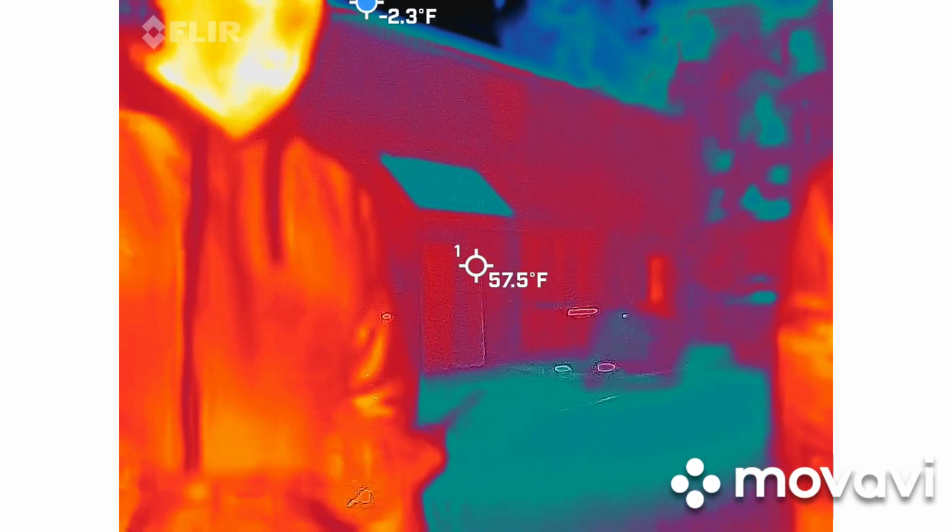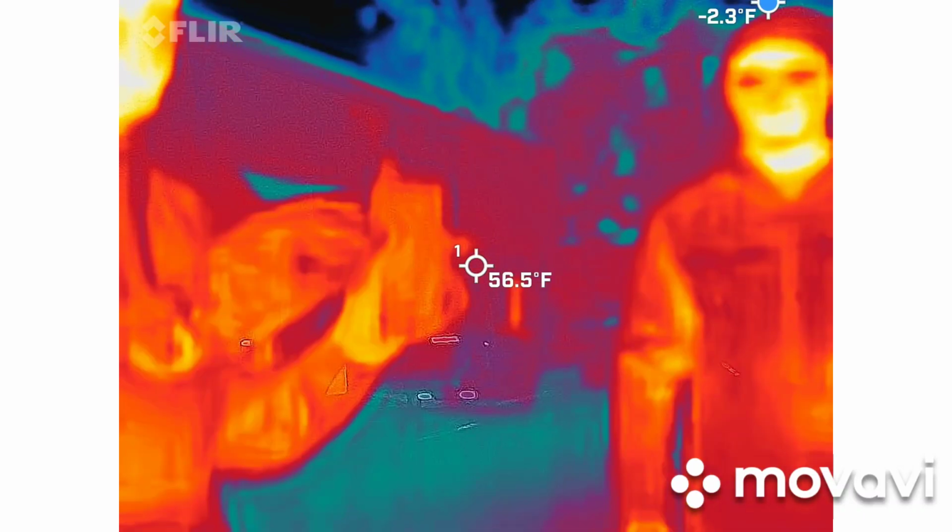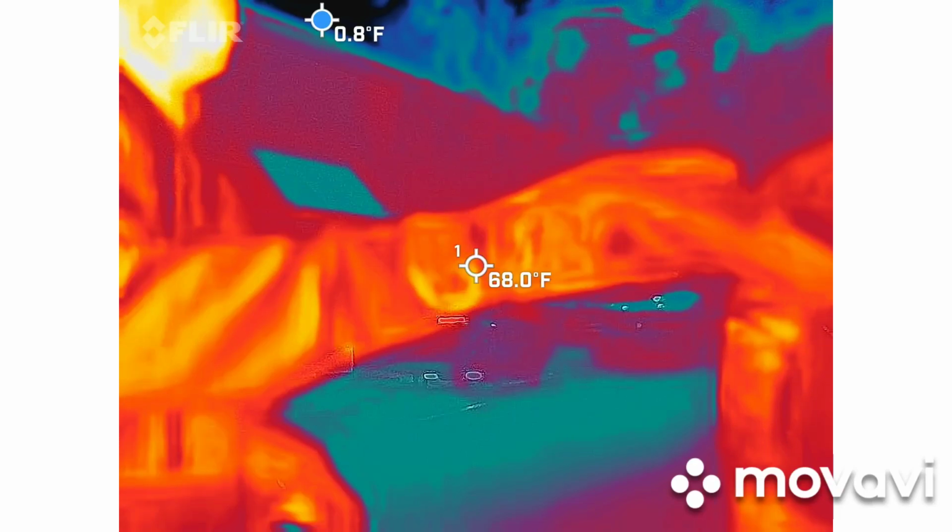So again, we don't use this all the time because it can get a little faulty. So you and I will work together on that. Just keep the little flap open in the back. But focus on the EMFs for now. Okay.